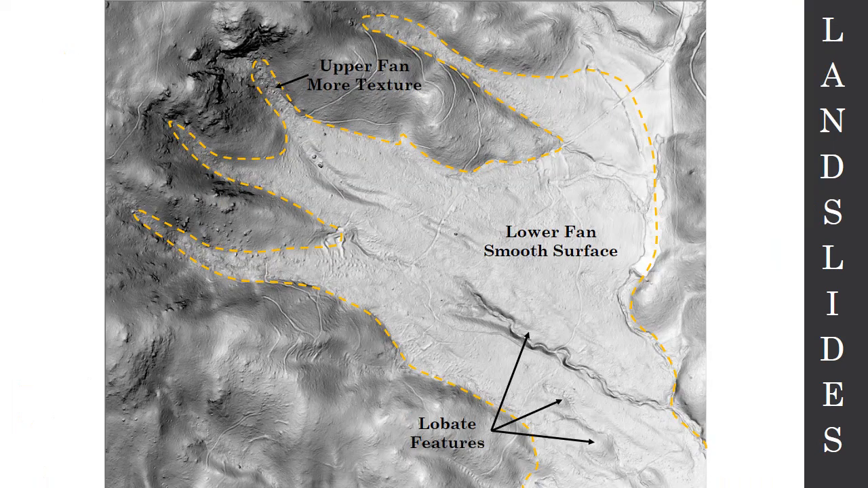So let's take a look at one of these fans from Nelson, and you could start to see really interesting features on it. The upper part of the debris deposit tends to be very craggly. A lot of this is materials being sourced up here from this outcrop. This outcropping of geologic material, and then it's accumulating downslope. So the lower fan surfaces tend to be very smooth.